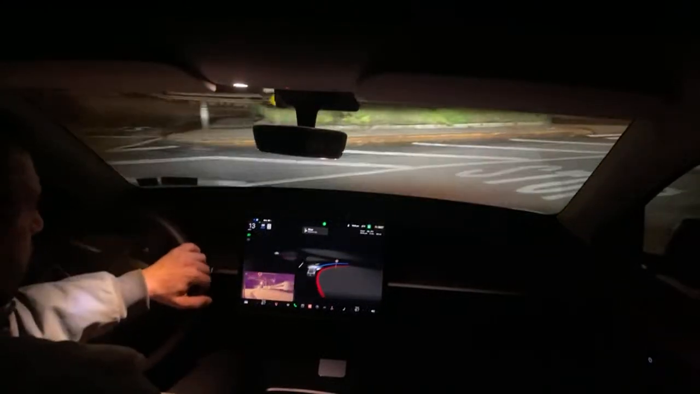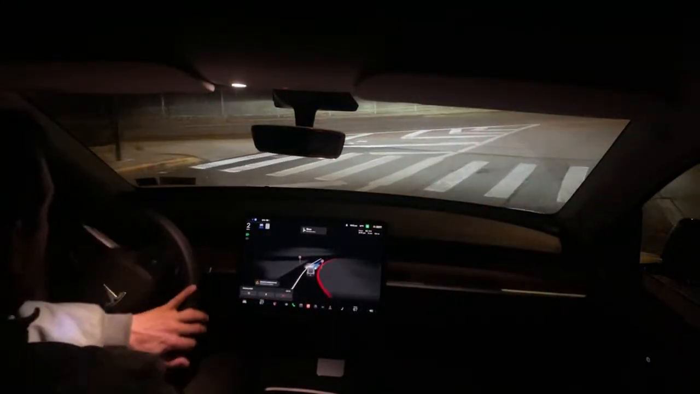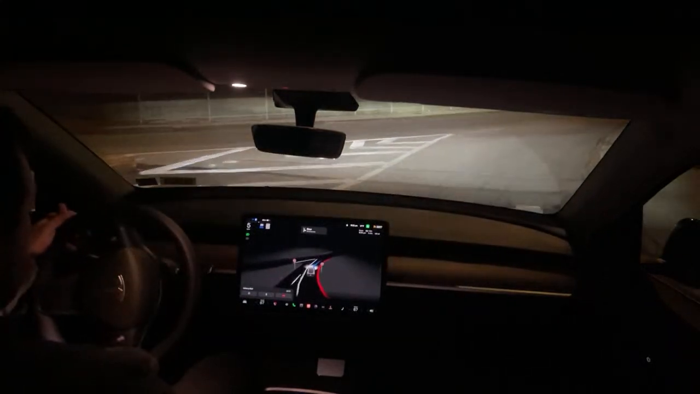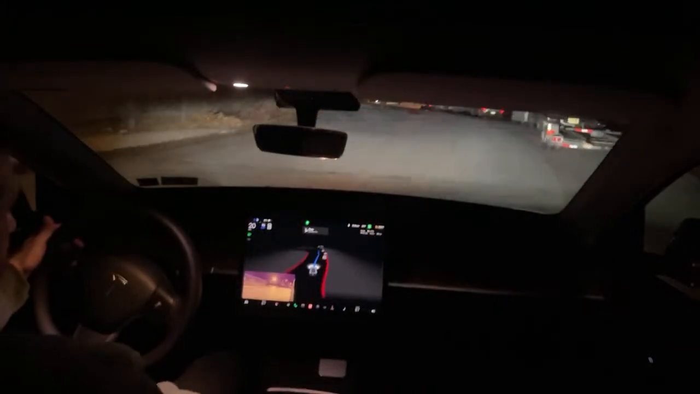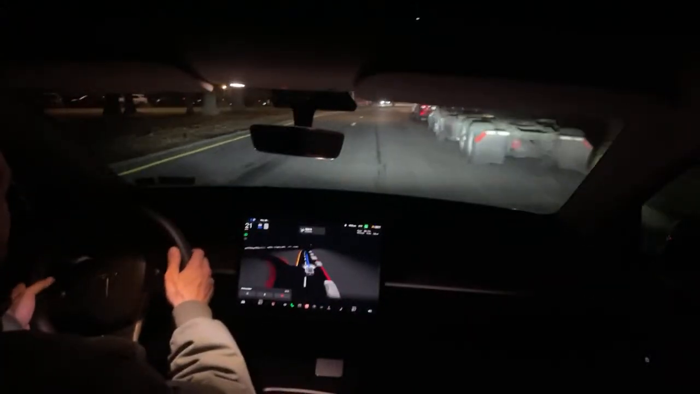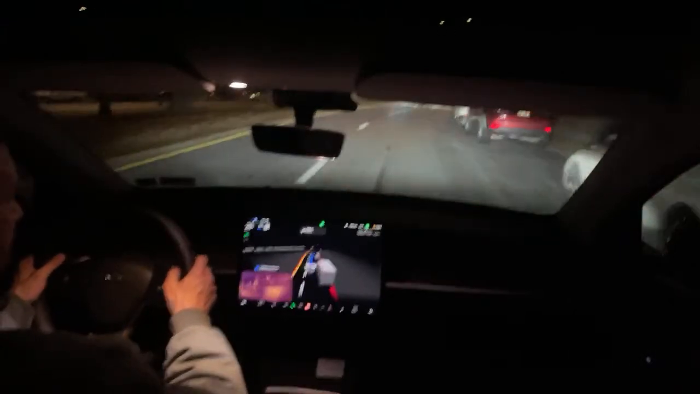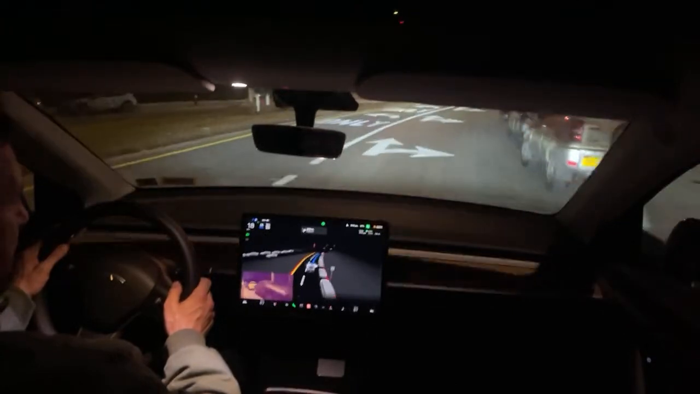All right. Another stop sign. All right. Now the car's pulled me into this left lane before. I like to stay in the right lane. It's made that mistake twice recently, and this time it kept me in the right lane. That's amazing.